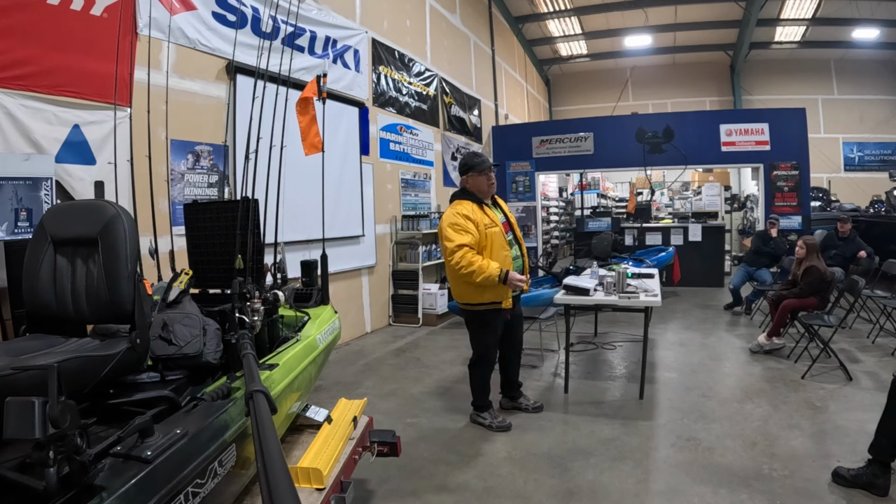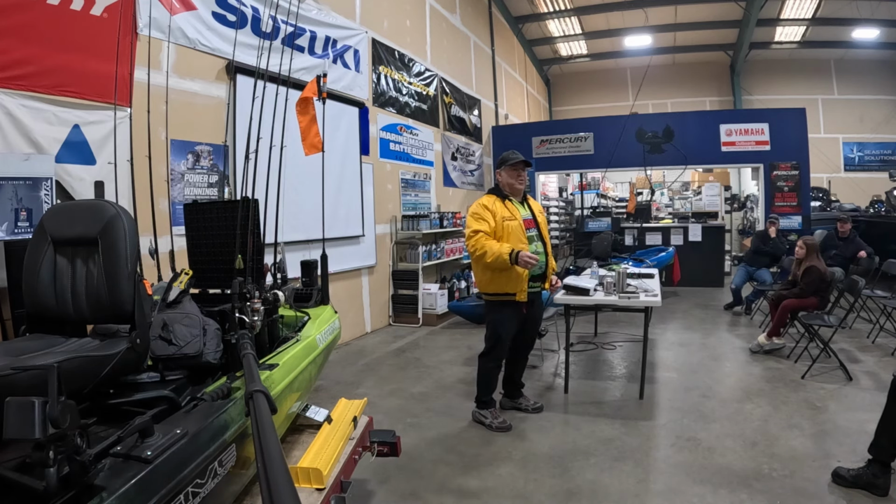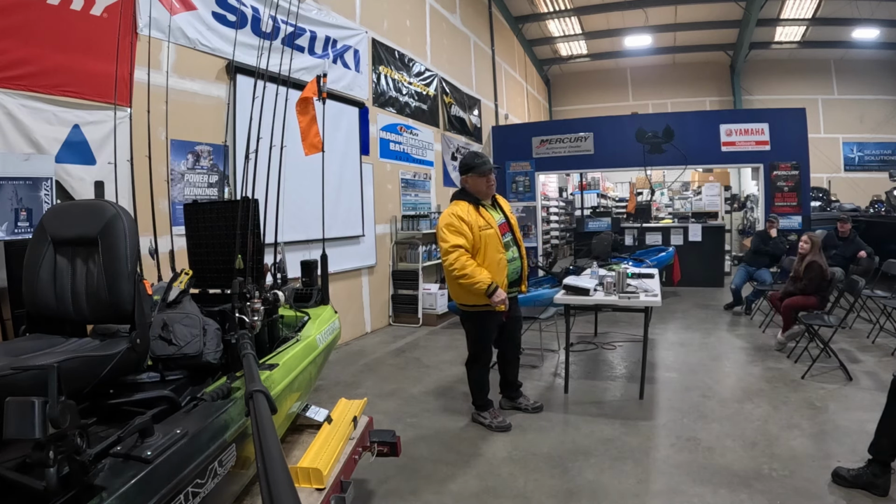Now I also retie often, especially if I catch a big fish. I retie probably more frequently than most people, and that's one reason I like the Palomar knot: it's so quick and easy to tie that it's not so burdensome that I get lazy and won't retie when I should.